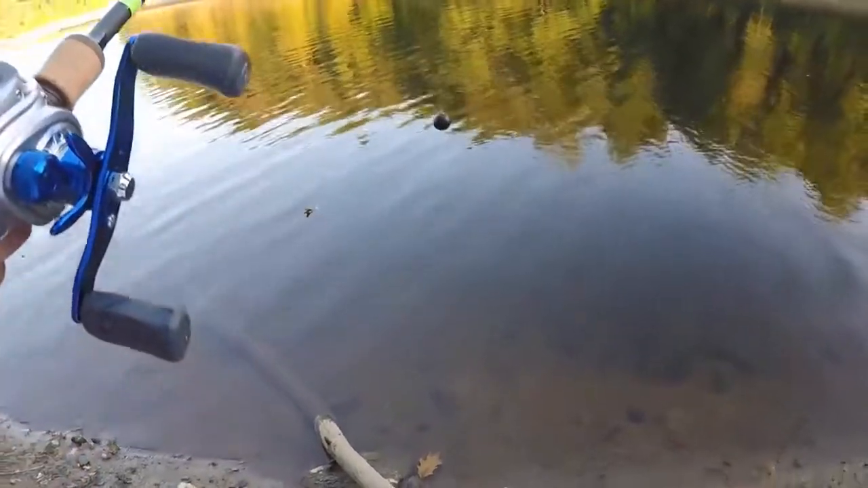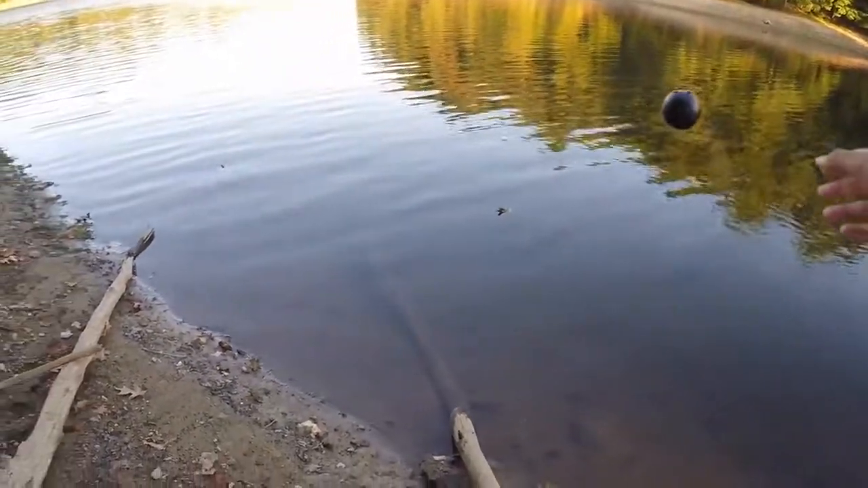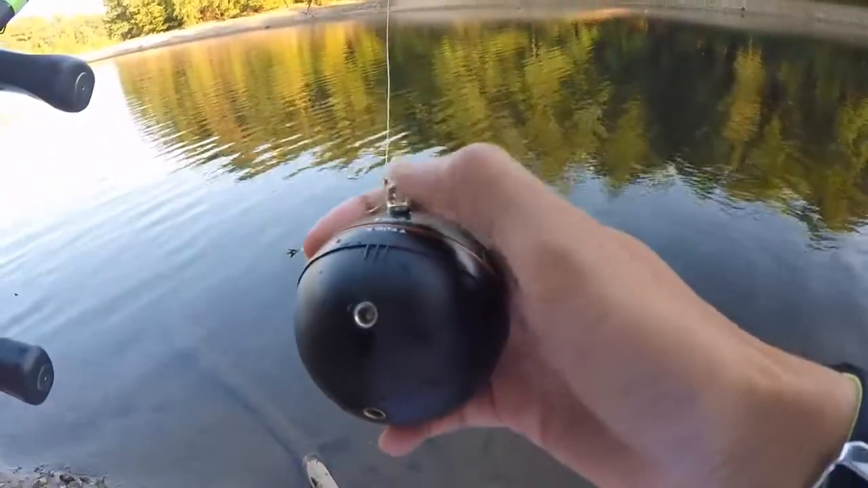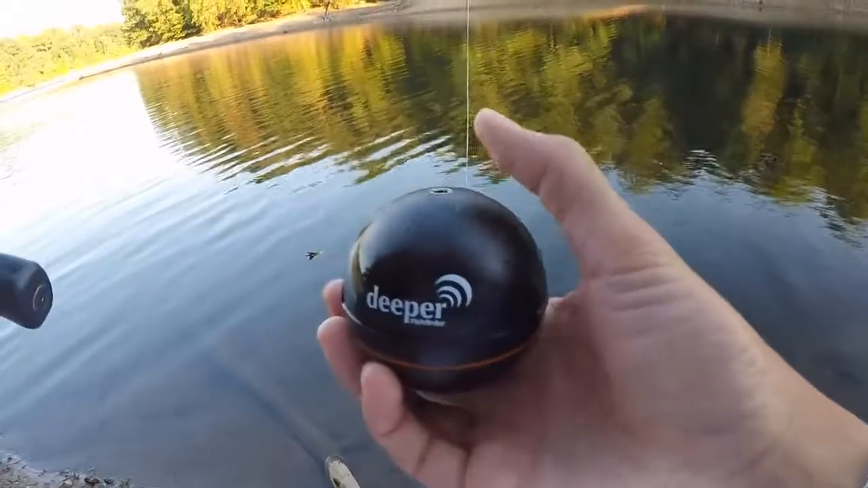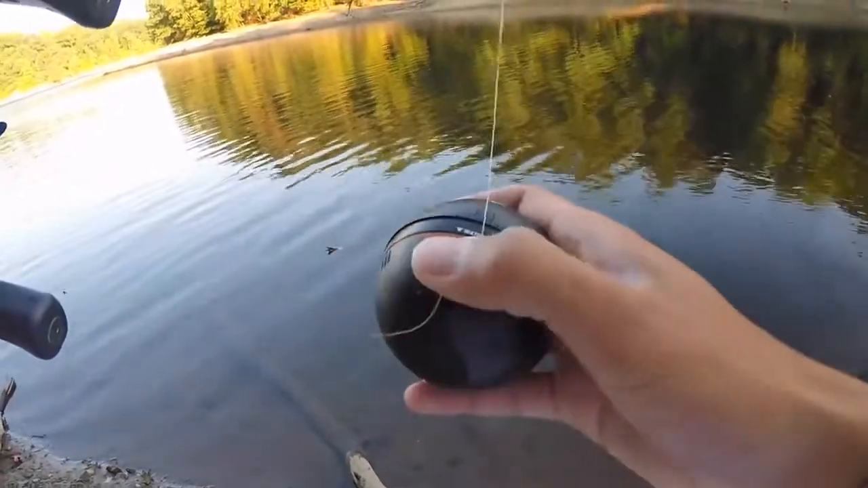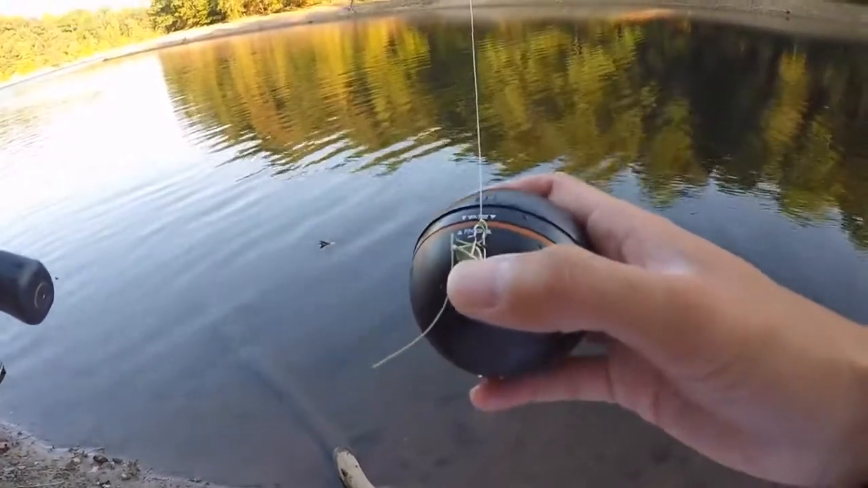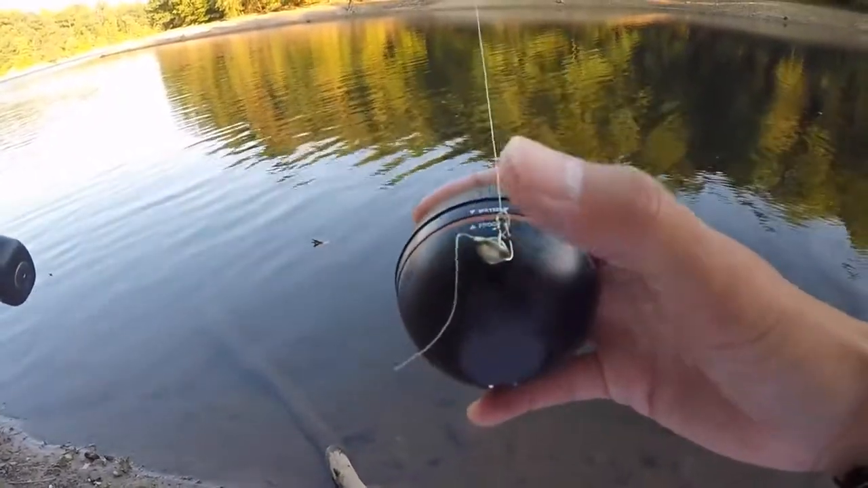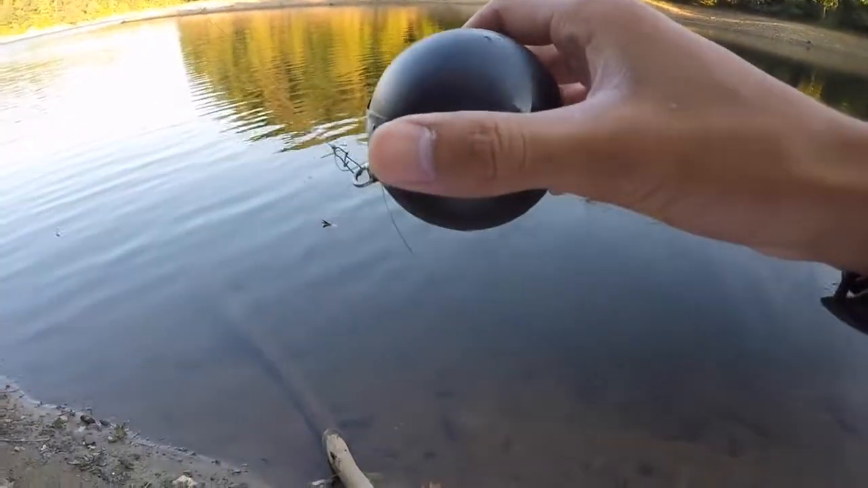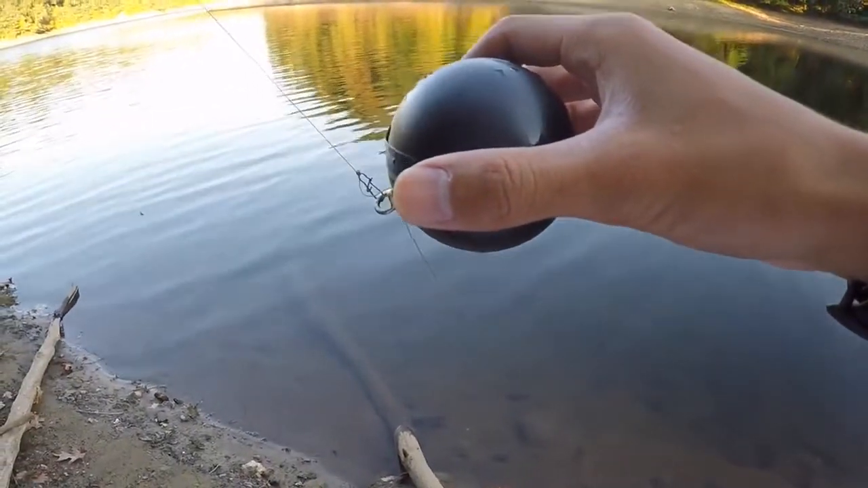Another tip: if you're a bank fisherman, you have several different options for connecting this hook right here to connect the Deeper. You have the top hook, the top side hook, then the bottom side hook. And if you're a bank fisherman and you're dragging it along, you always want to use the bottom side hook. This way, when you pull in the Deeper, it stays upright and gives maximum connection.